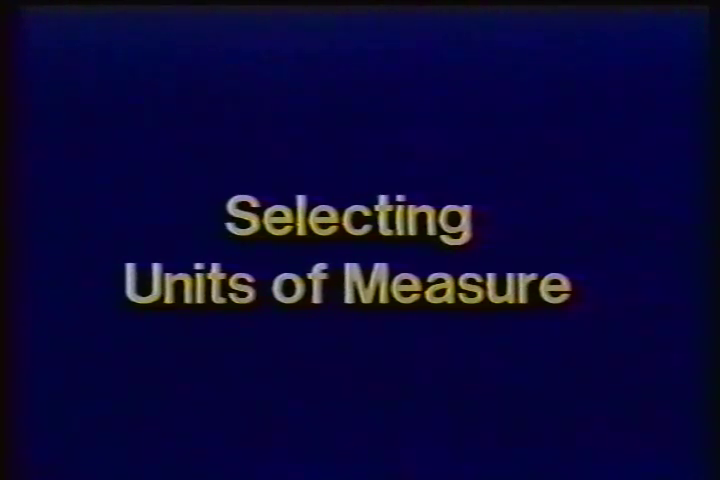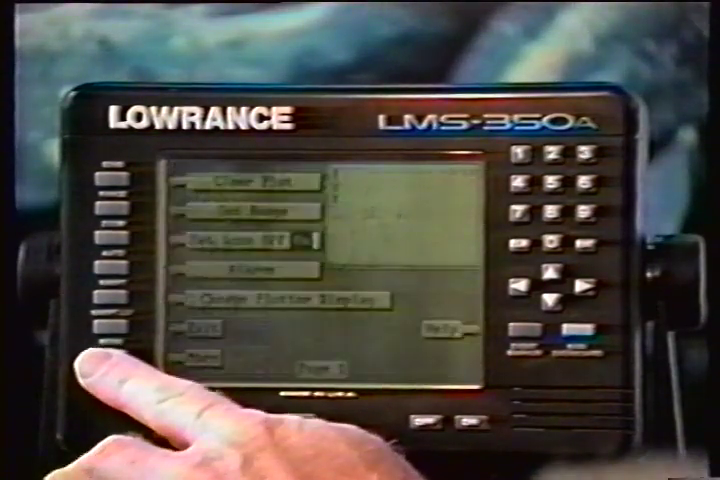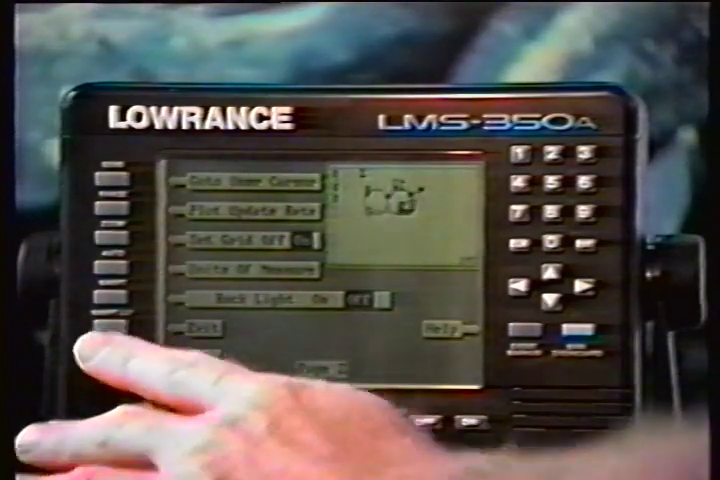The LMS 350A can display distance in miles, kilometers, or nautical miles, velocity in miles per hour, kilometers per hour, or knots, bearing in degrees, magnetic or true, altitude in feet or meters, and time in 12-hour or 24-hour format. To change any of these, first press the menu key. Then press the key adjacent to the More label. Now press the key next to the Select Units of Measure label.